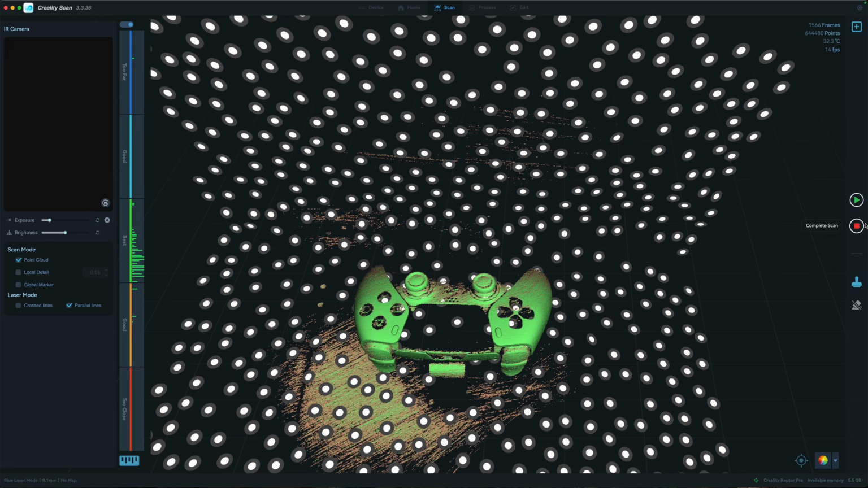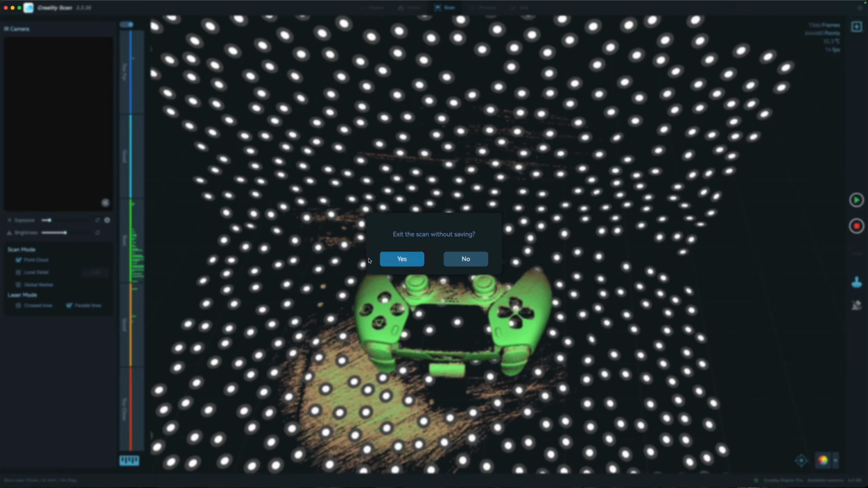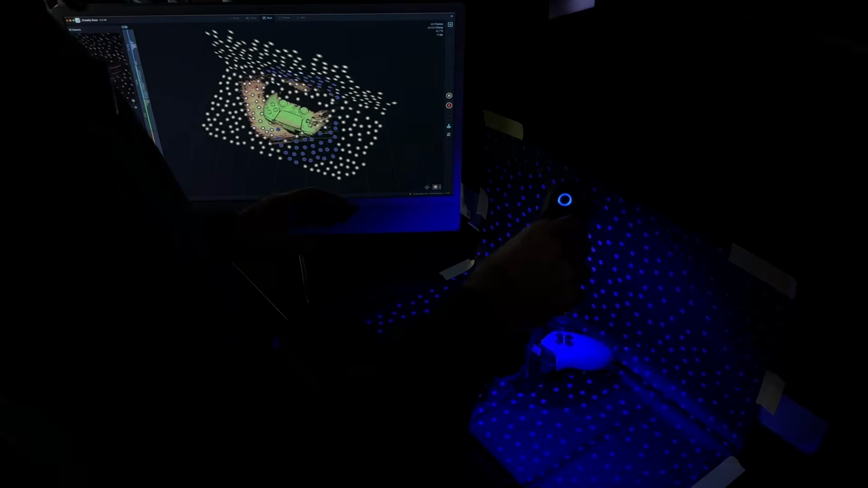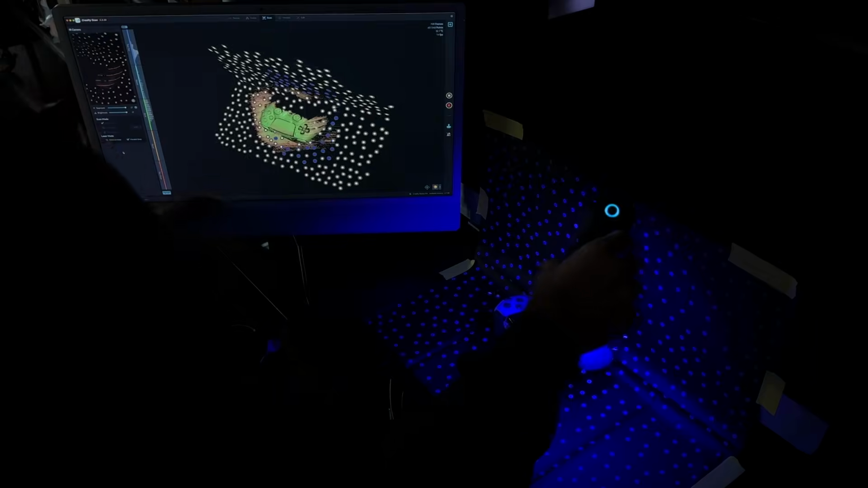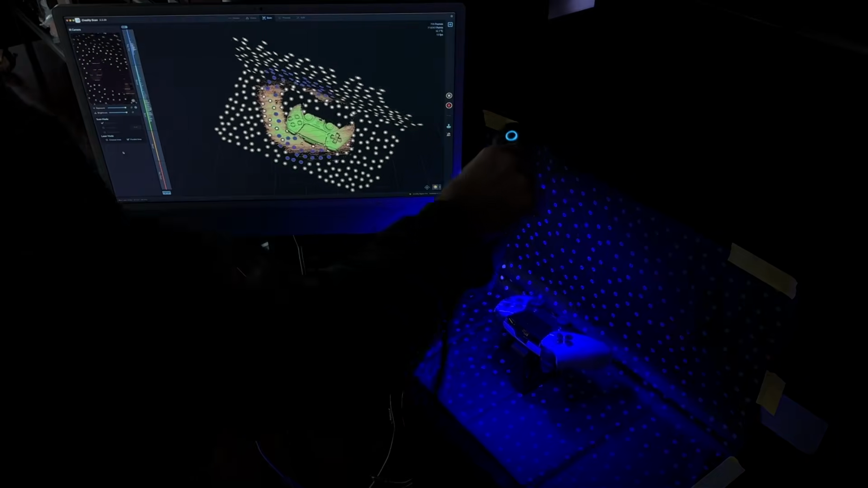We're still within the scan, so if I were to click stop, this is going to process the scan, but if we want to abandon the scan, it's actually a little bit tricky. You go over here and you press new scan, and this will give me an option to exit without saving. We just say yes. And now we have the opportunity to make a new scan. Now it does seem like we're able to capture this trackpad a lot better this time around, and I've got the exposure and the brightness cranked almost all the way up.